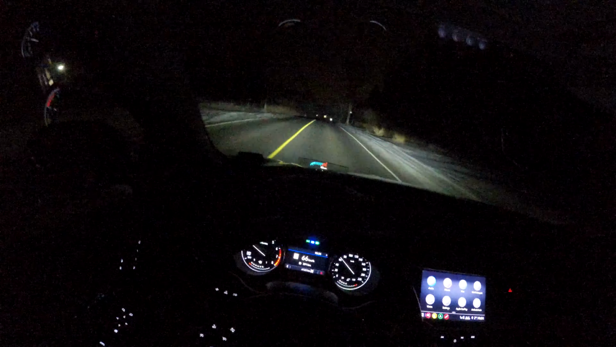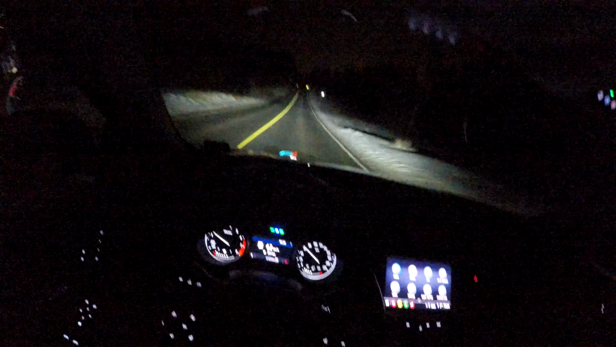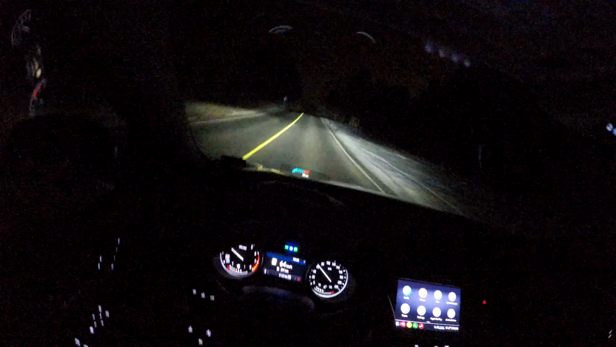I kid you not, there would normally be so many vehicles right here. I don't know what's happening. It's ridiculous. But we'll just enjoy the night drive.